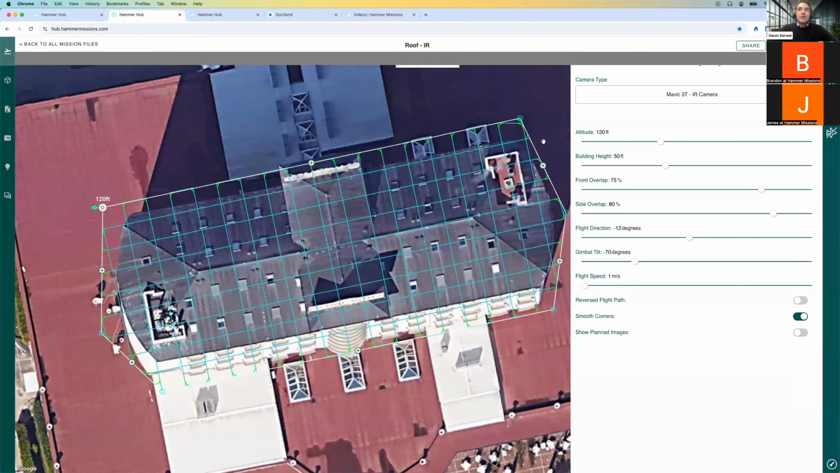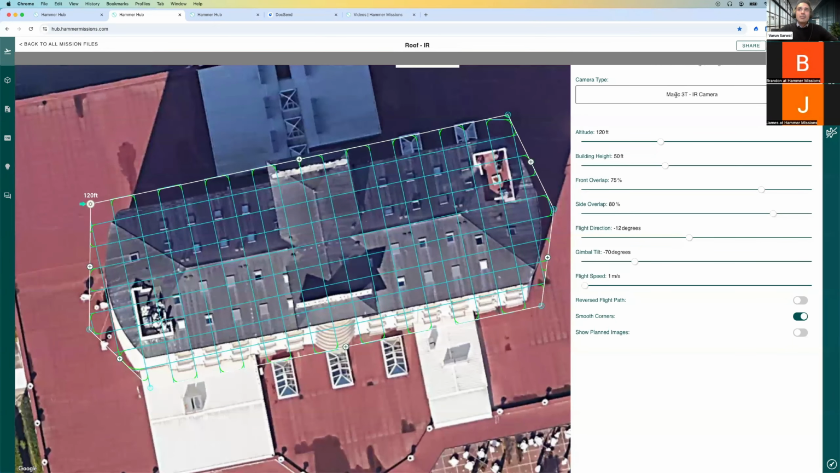But essentially, you're able to set up the camera you're looking to capture the data with. You can set up the altitude of flight, the building height, and the front and side overlap. As I mentioned, overlap is the shared region between images from the data analysis workflow. This is where you set up all of those parameters to ensure you're getting high quality data.